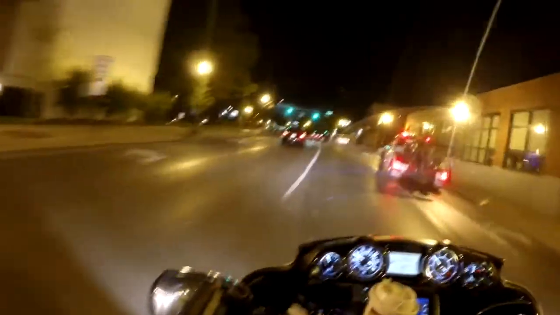I get caught by every red light in town tonight. And the guy that was way behind me, he's still behind me, so he had to have run it bigger than shit.